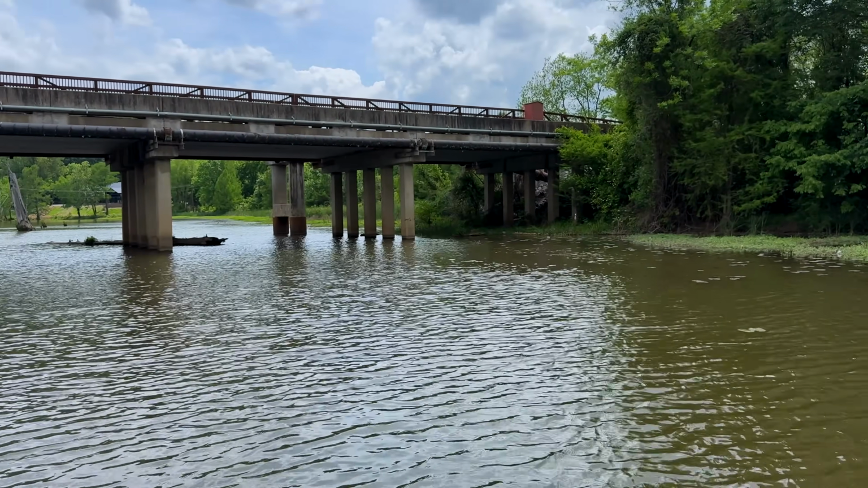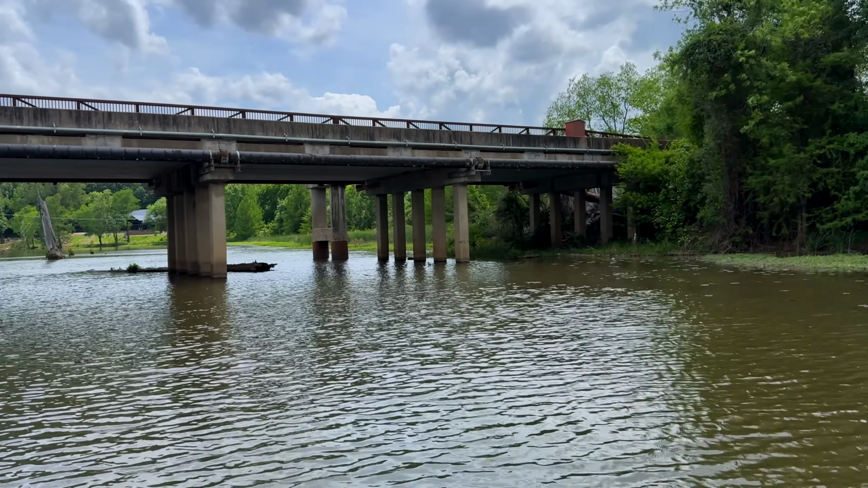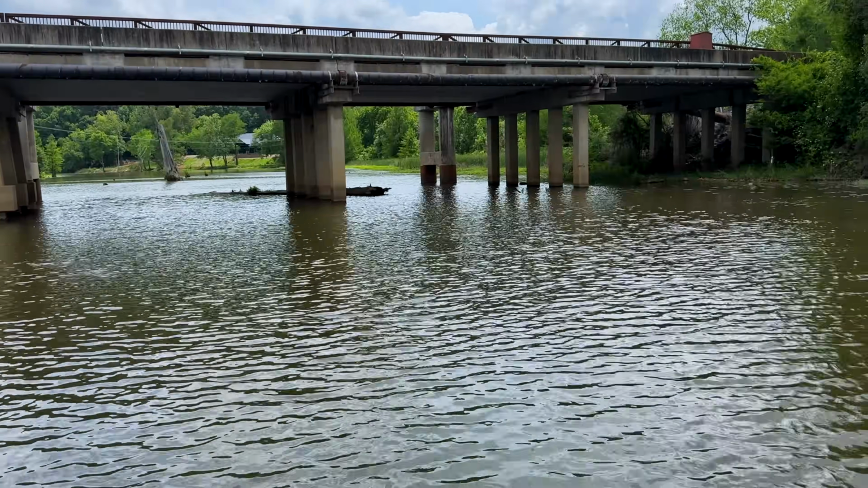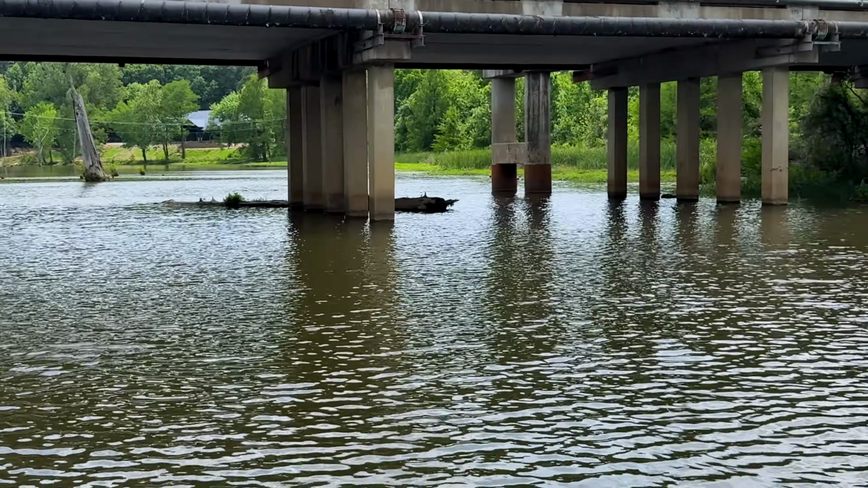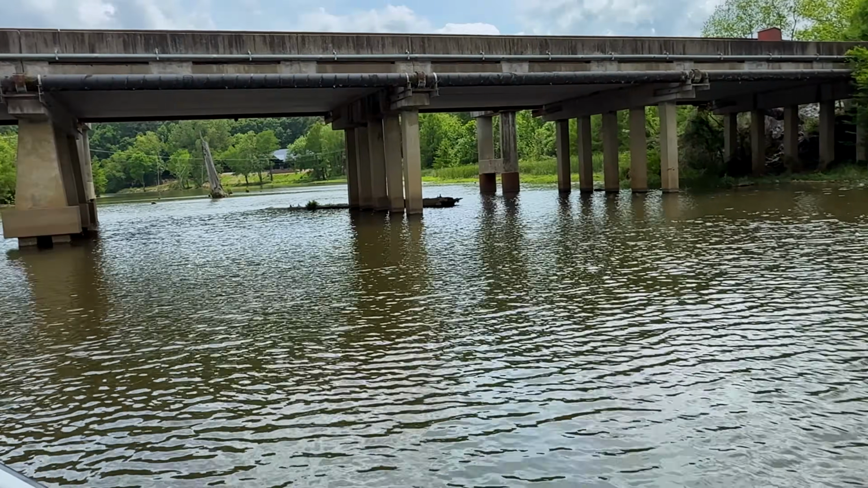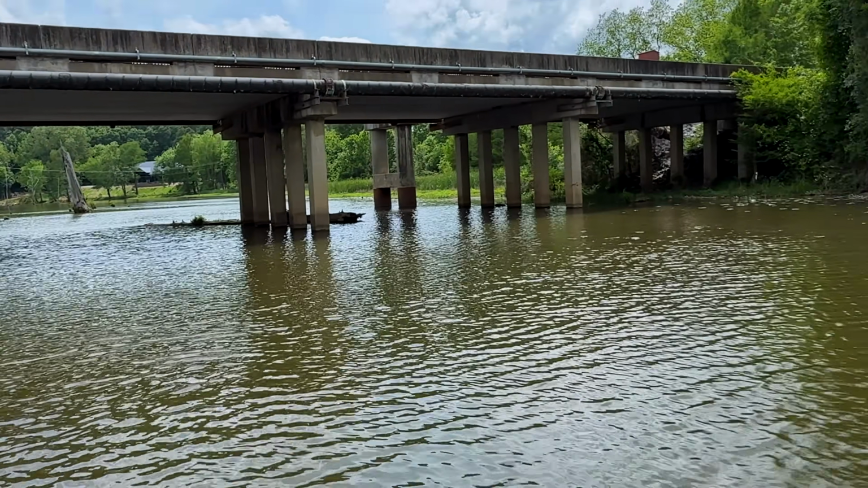Again, we're searching the Pinnacle Bridge right here. This is just a smaller roadway right here. There is, again, a lot of debris and stuff, like that log right there is on the ground. So we're just kind of watching our depth. This right here is your main channel, and then all of this is going to be really shallow on the sides.